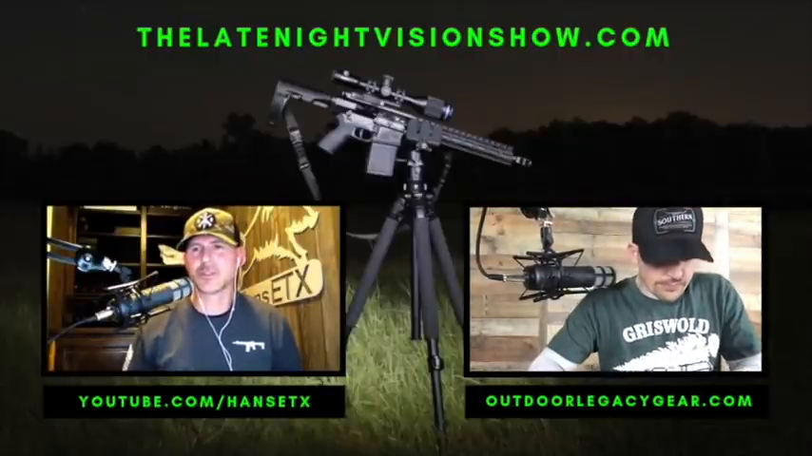I think that with this one power, yes, it is weapons mountable, but I don't think the average hunter is going to want to use this as their main thermal rifle scope in most normal hunting conditions. I think you're going to need to be really close because of the one power, unless you're in a bind. What are your thoughts on that? Yeah, I agree with you 100%. People say you can magnify the image, but when you do that, you're basically cutting your resolution in half every time you double the magnification. So you don't want to buy a thermal that you're always going to have to magnify, because then you're paying for resolution that you don't need. I agree with you 100%.